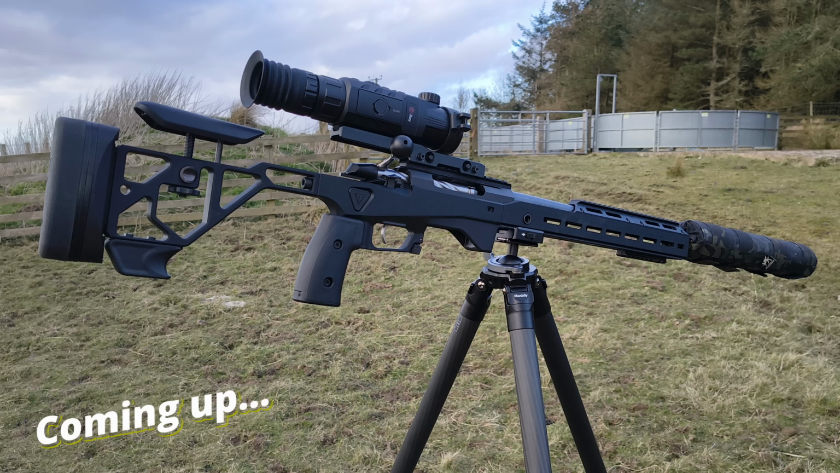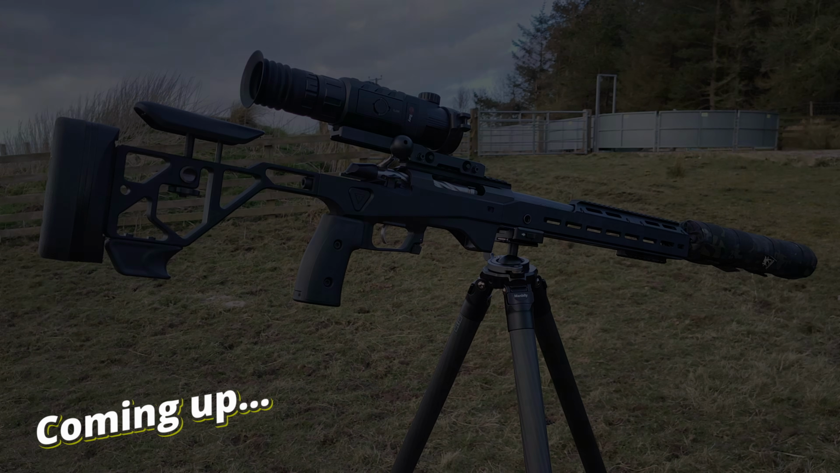Coming up, we have the Tikka T3X Ace Target in .308 action. A quick dash up the bank in the truck to catch a fox, and a limping fox trying to make its getaway across the fell.